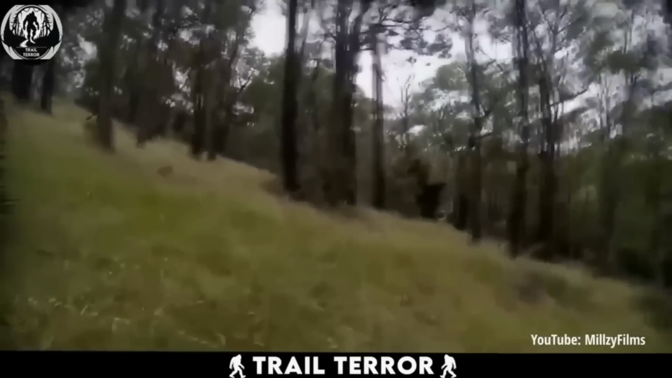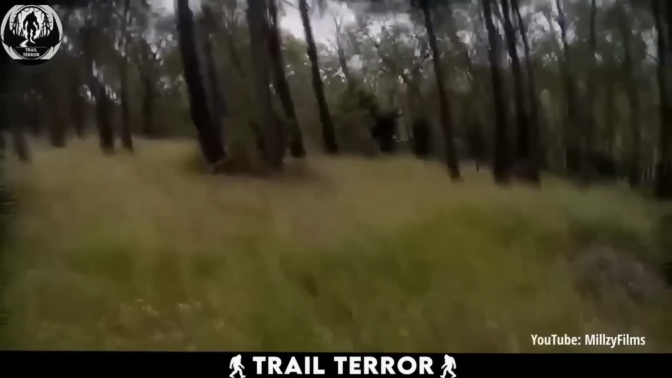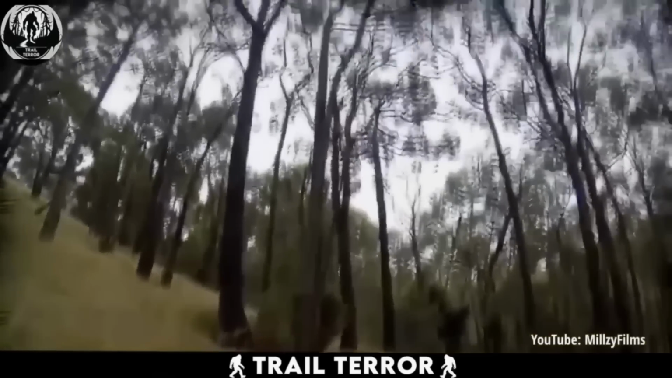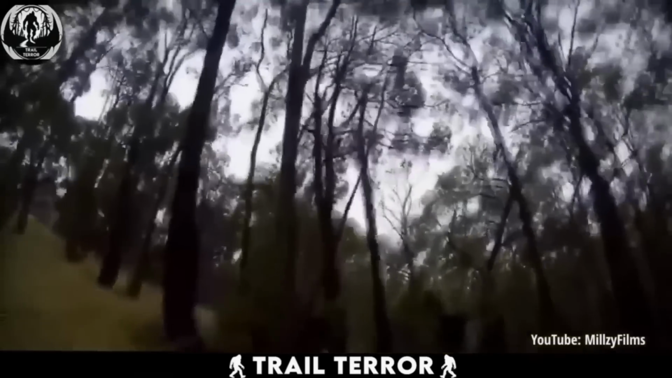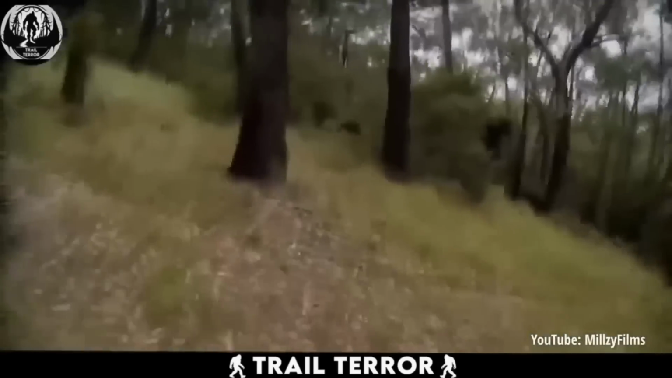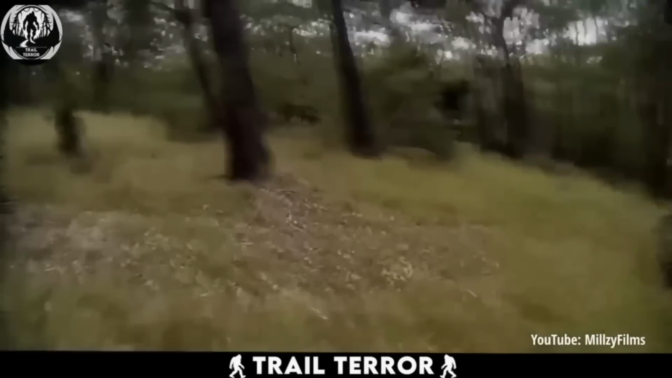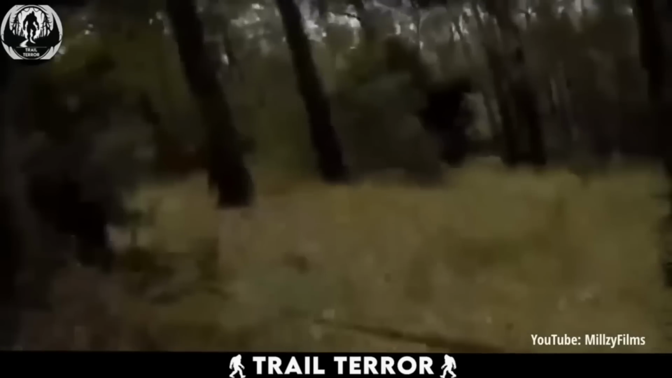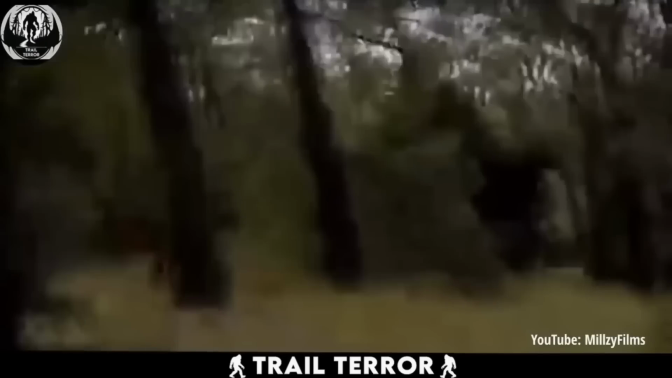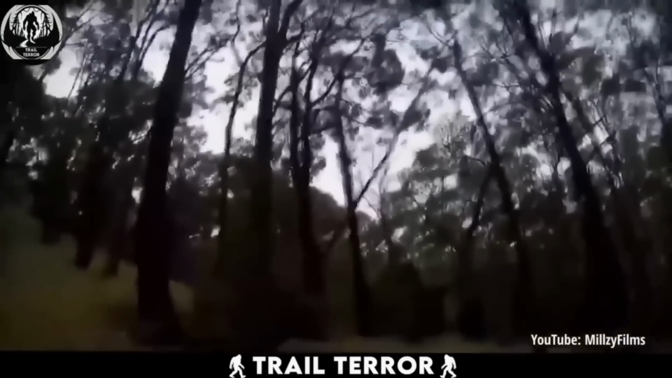This video was filmed by a camper near Mate's Rest in the Australian outback, and it captures a tense moment in the woods. As the camper investigates some strange sounds near a tree, suddenly the tree comes crashing down. Startled, the camper rushes towards the fallen tree, hoping to uncover the source of the disturbance. To their astonishment, a large humanoid creature covered in hair emerges from behind the trees and quickly disappears into the wilderness. Though the camera only captures a fleeting glimpse of the creature, it bears a striking resemblance to eyewitness descriptions of the yowie. A legendary creature said to inhabit the Australian outback.